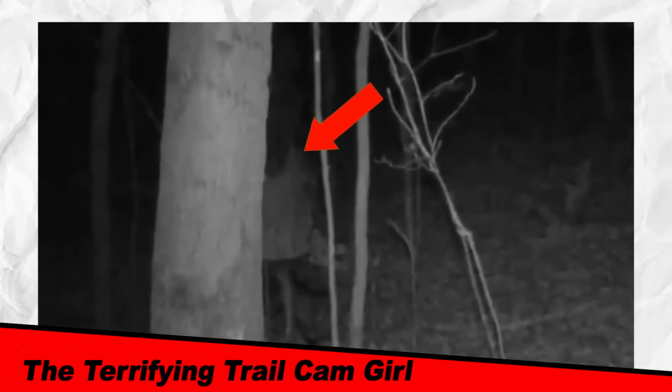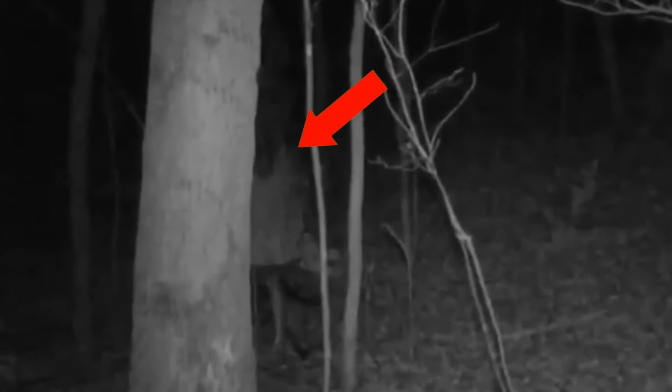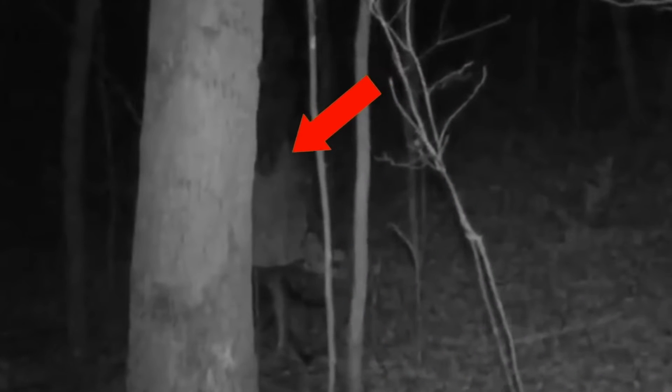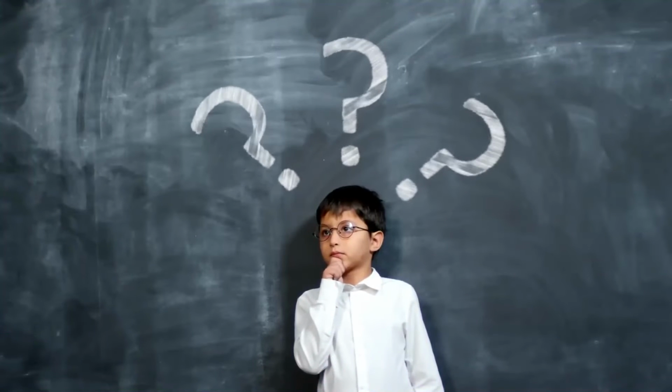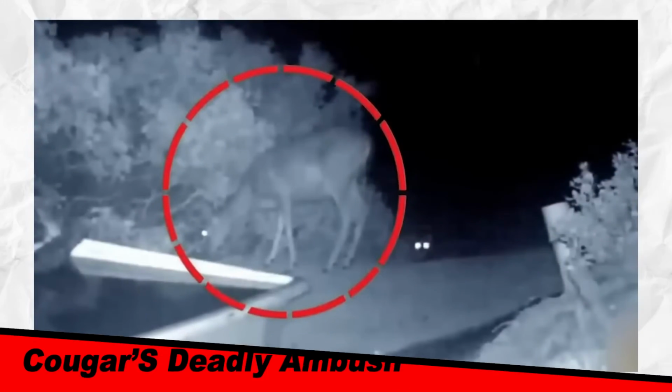The terrifying trail cam girl. At the dead of night on October 15, 2015, a trail camera captured a spine-chilling scene in the woods. The footage revealed a young girl all alone, wandering through the darkness, clutching a teddy bear tightly in her arms. What on earth was she doing there? The eerie sight unsettled many. Was she sleepwalking, or was something more supernatural afoot? The question still remains. Maybe it was a ghostly presence in the woods, haunting the minds of those who watched the haunting footage.